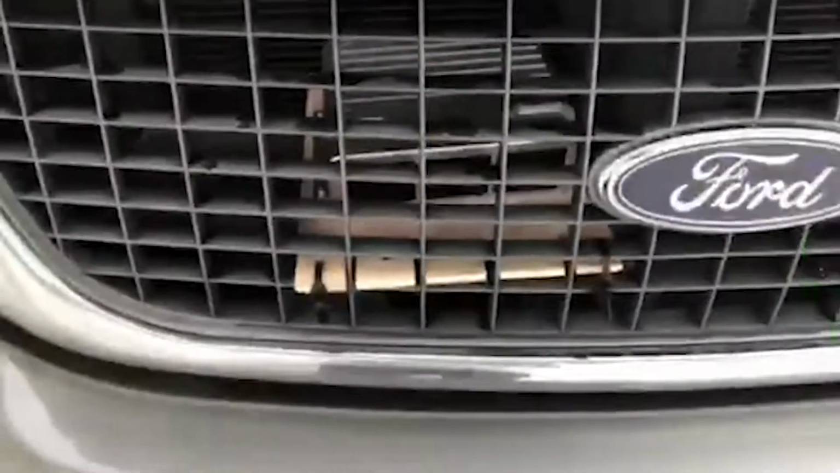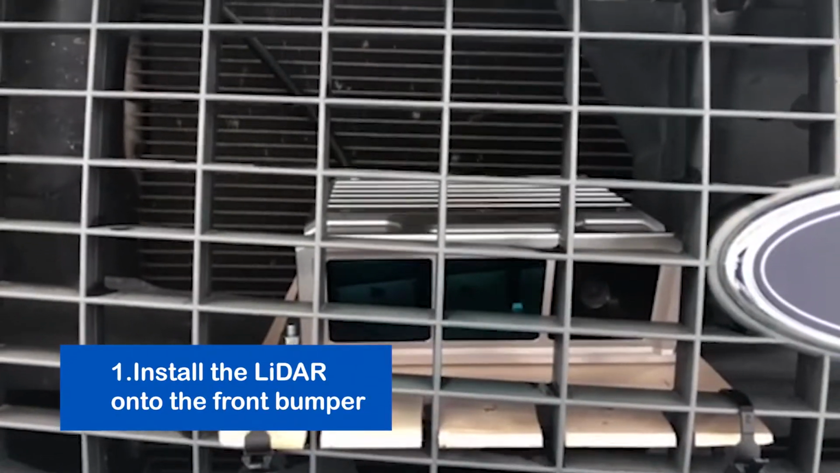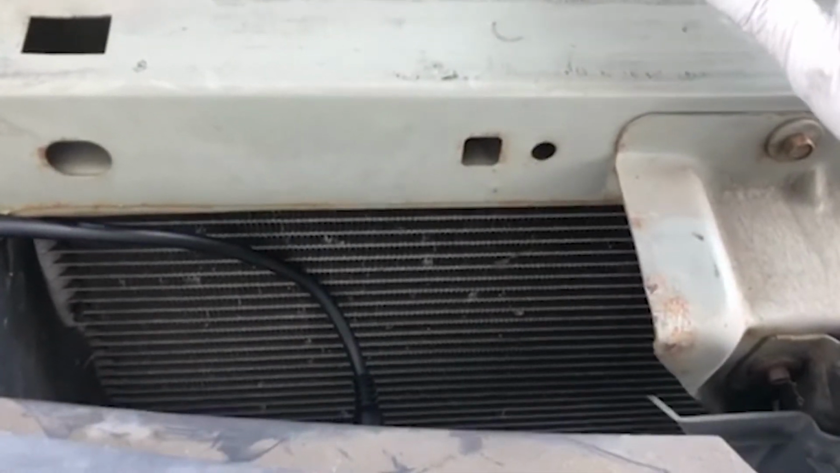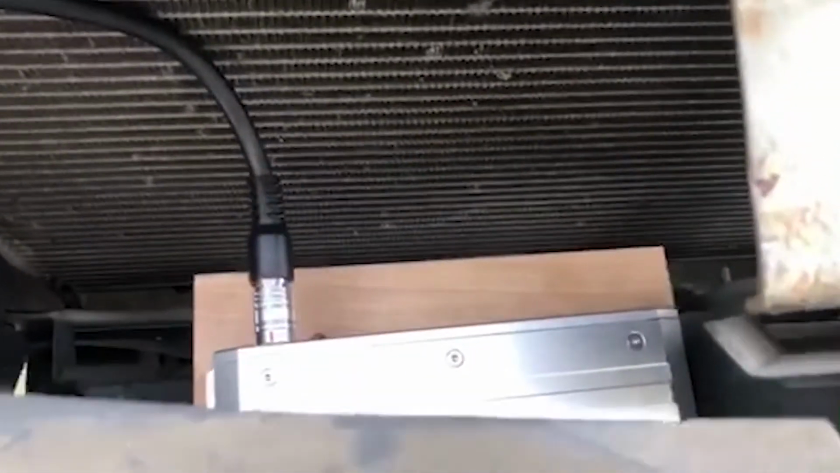Okay, so I'll show you how to put the Neuvition Titan LiDAR on a Ford Expedition. This is a really old version of the Ford, a 1999. I took out the trim piece so you can see the LiDAR sitting right in front of the cooler.